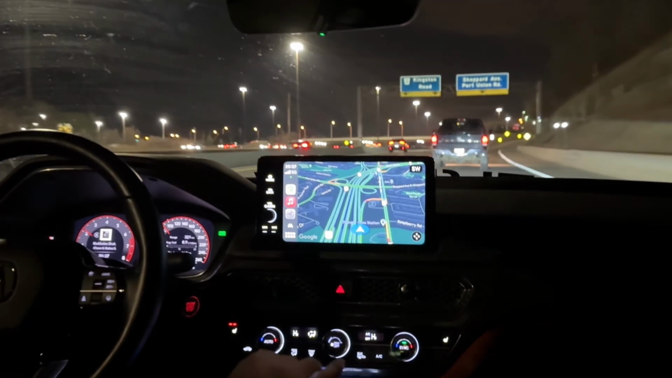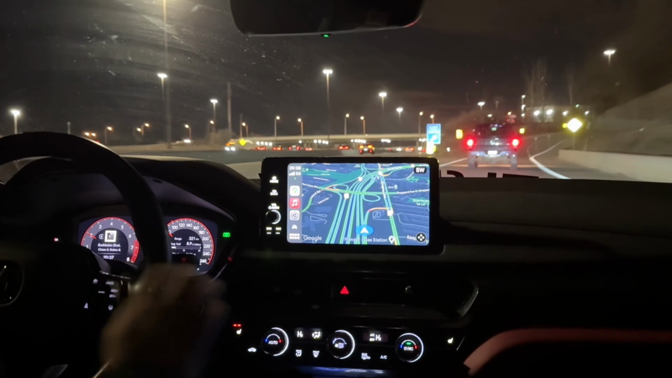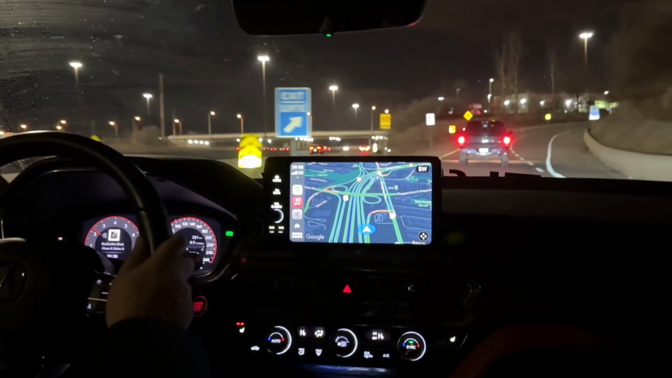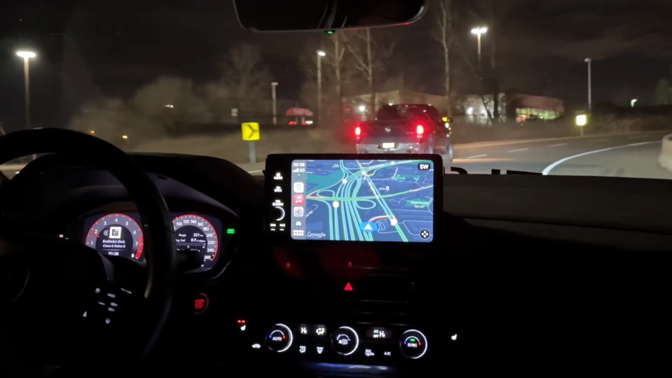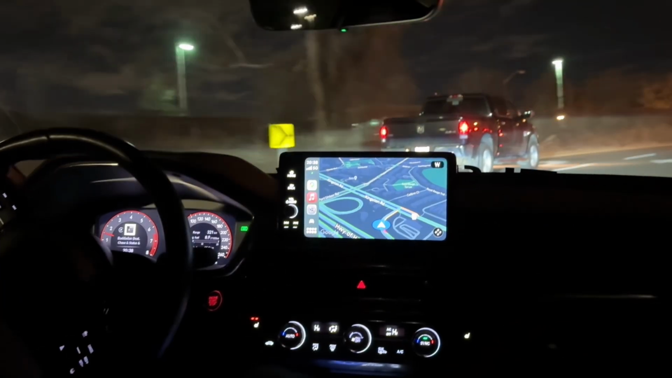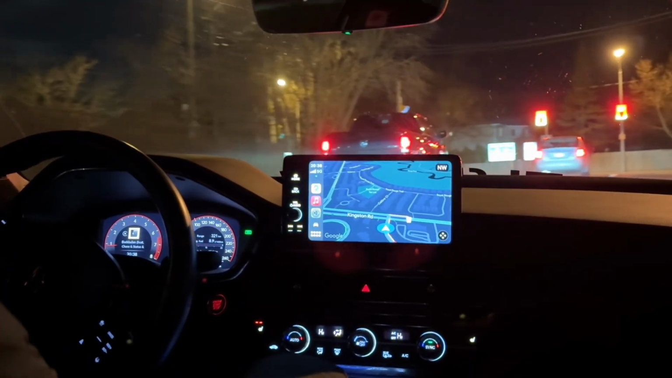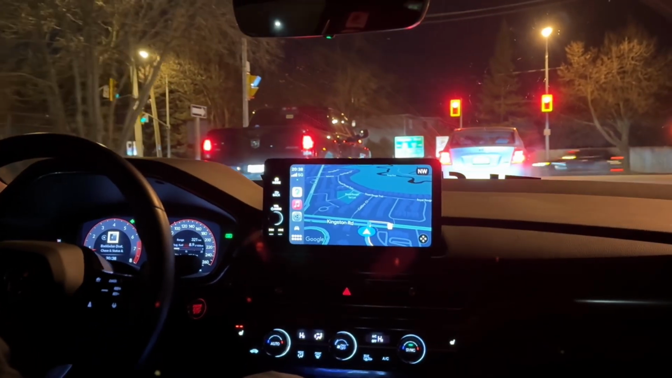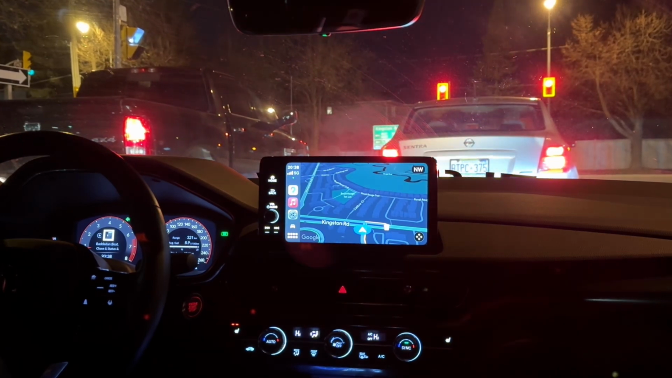And also allow me for my shifting. I know I'm not shifting the fastest, and I know I'm not driving the car as hard as I possibly could. But you also have to remember this is my daily driver, so I can't really be beating on it like that. Hopefully the clutch lasts at least a couple of years or a few years. We're at about 36,000 kilometers, so I'm hoping it lasts at least double what it has so far. But we'll see.